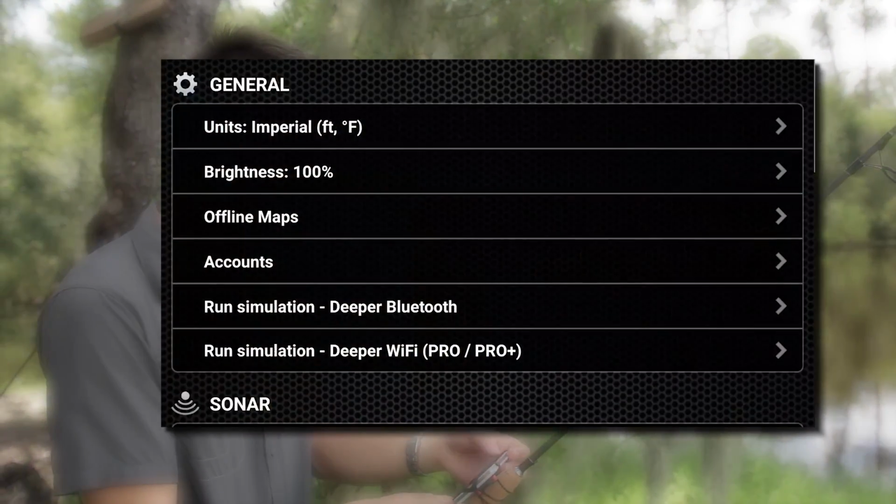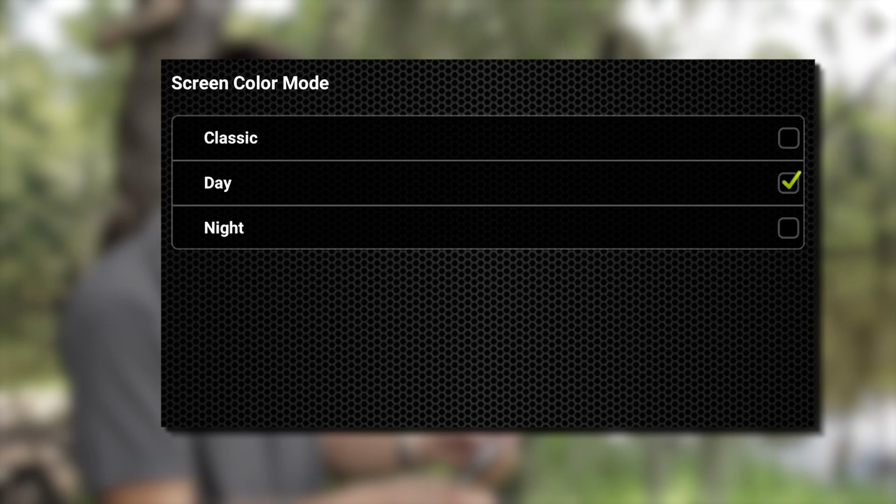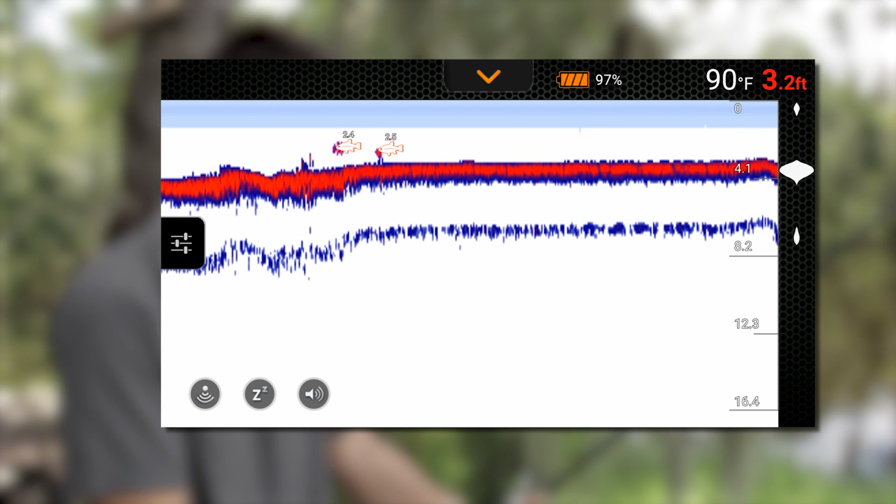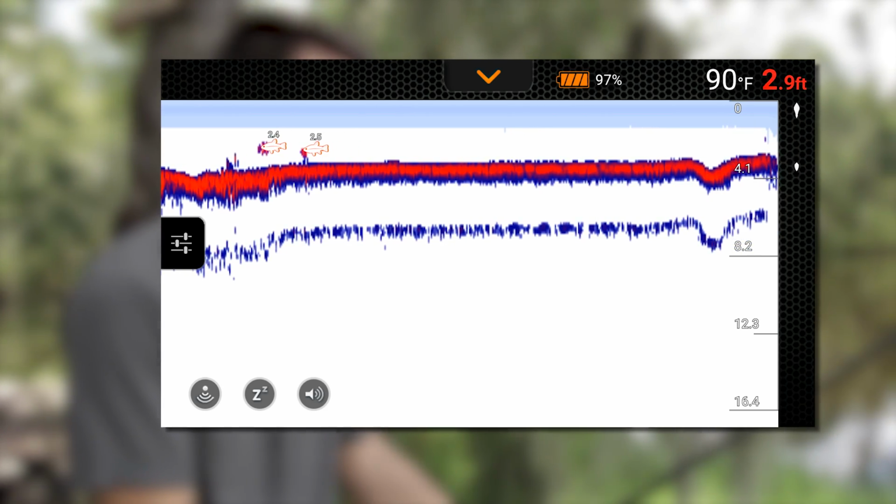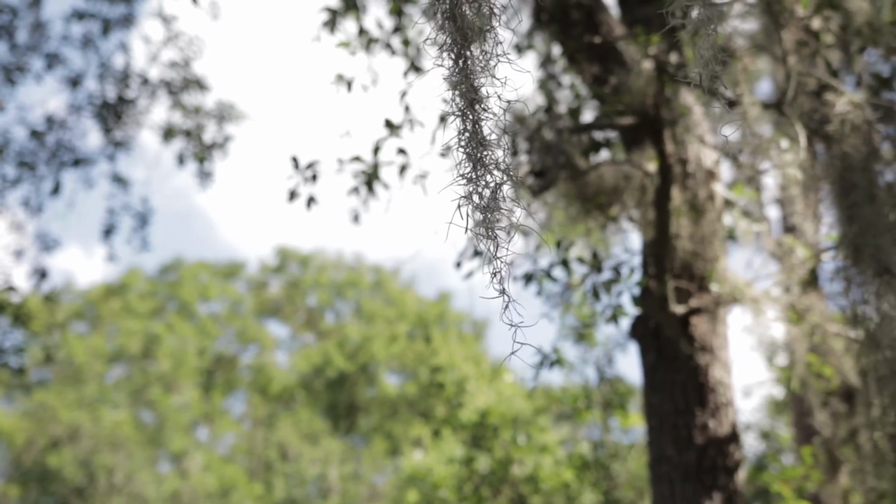You can go into the settings and change the screen mode. We can switch it to day to get a little bit of a brighter imaging. And then that gives me a much brighter image as I'm casting. So it's much easier to see the bottom, as well as the vegetation and the fish, the dips and contours of the bottom.